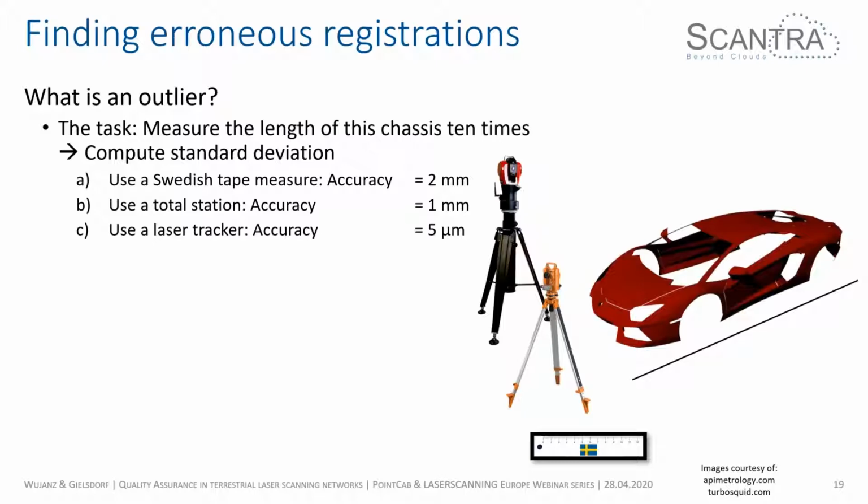The second device is also from Sweden. That's actually depicted here, a company that some of you may know: a Geometer total station. The accuracy of that is probably 1 millimeter. And then the high end of the spectrum, the peak of evolution among these 3 different devices, is a laser tracker with an accuracy of 5 micrometers.